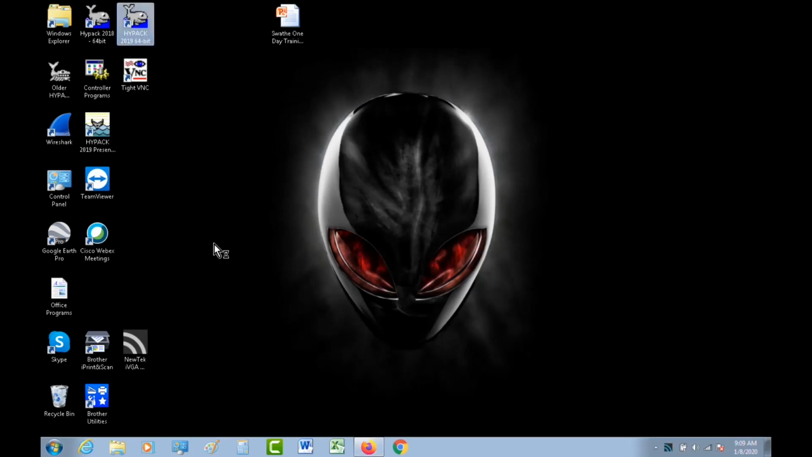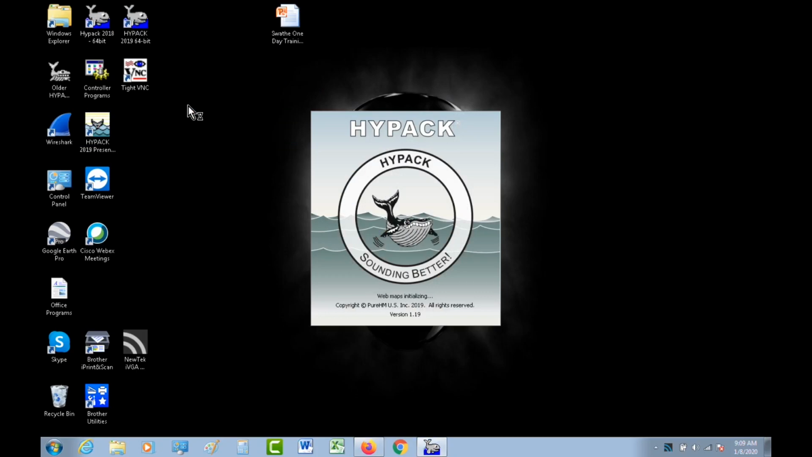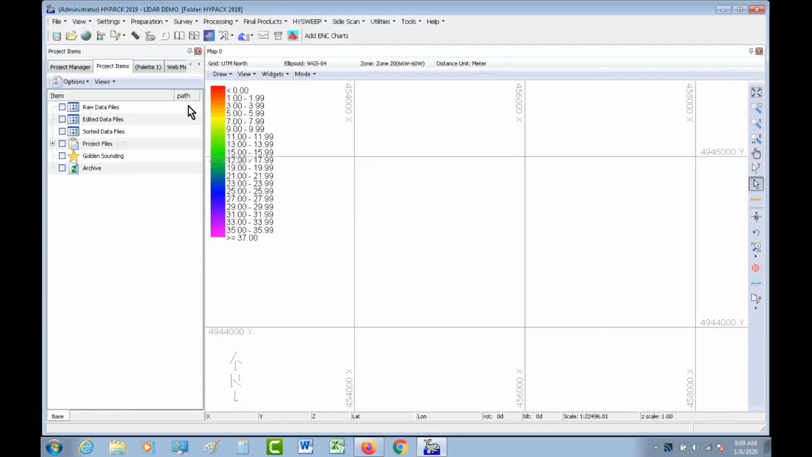So I've got a project that I collected over in England. If anybody's seen the Hypack boat that's over there, there's 2 of them. One's in the Sontec booth, and then I forget where the other one is. But anyway, the other one has a LiDAR system on it. I actually should have a little video on here that I might be able to play as well.